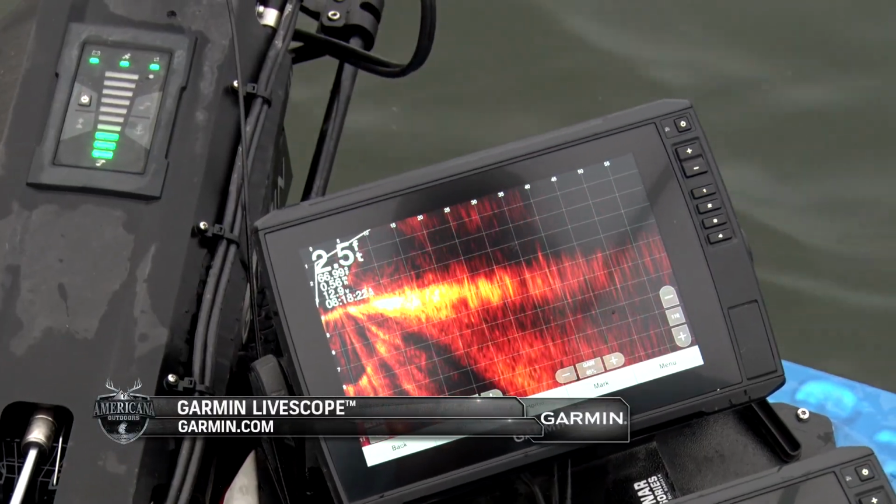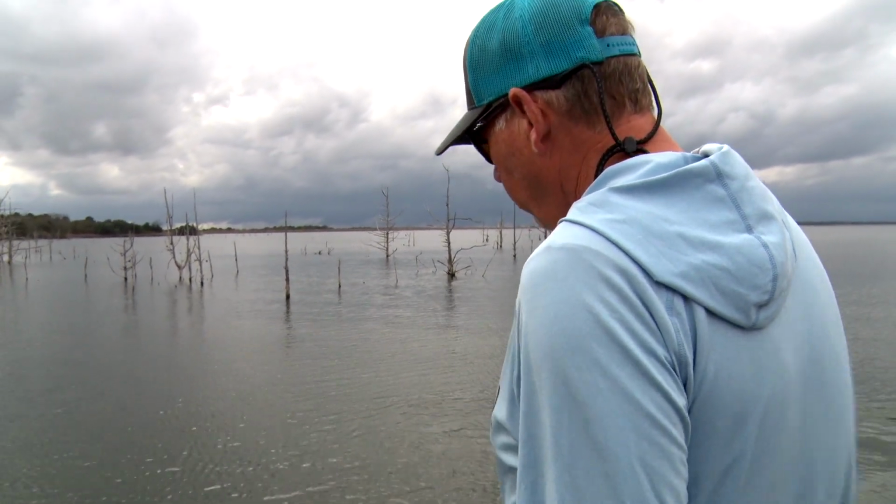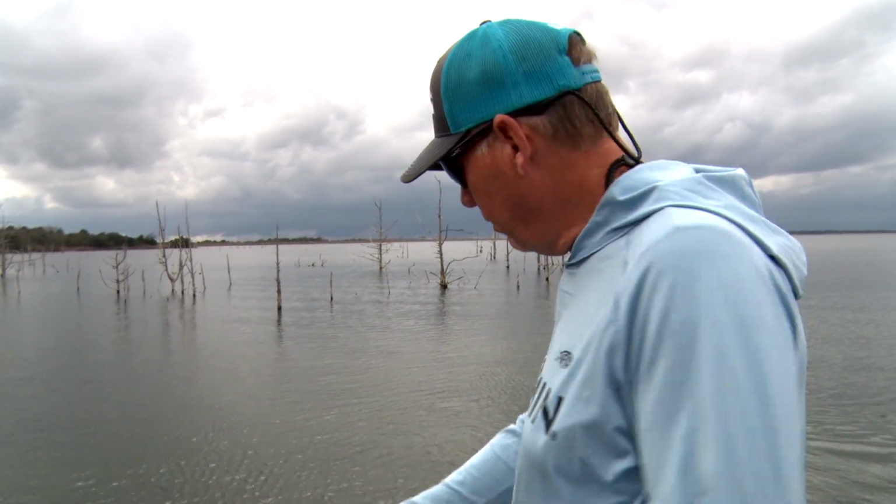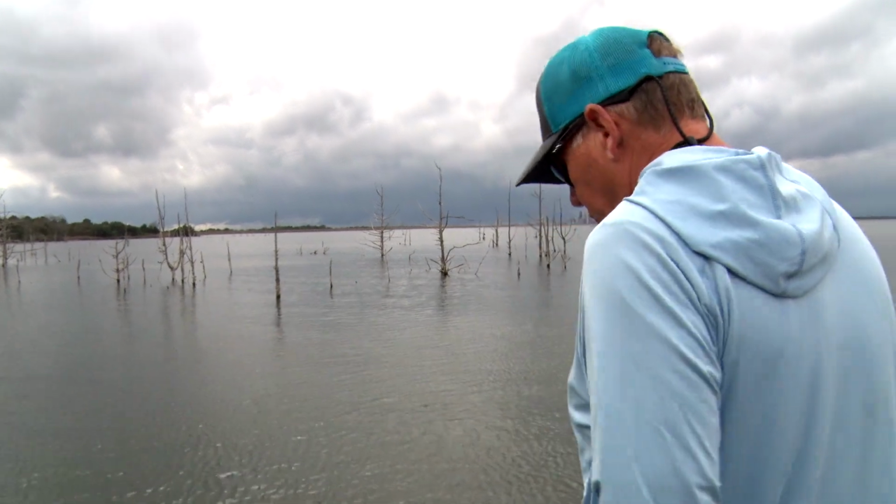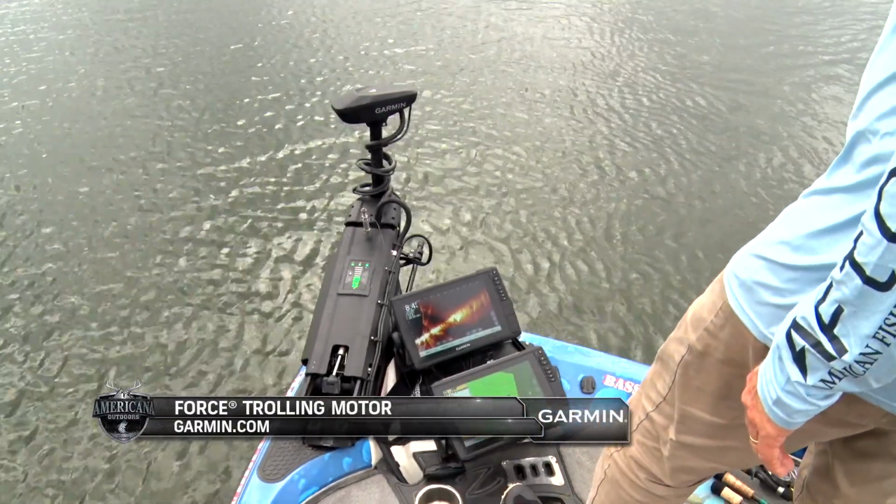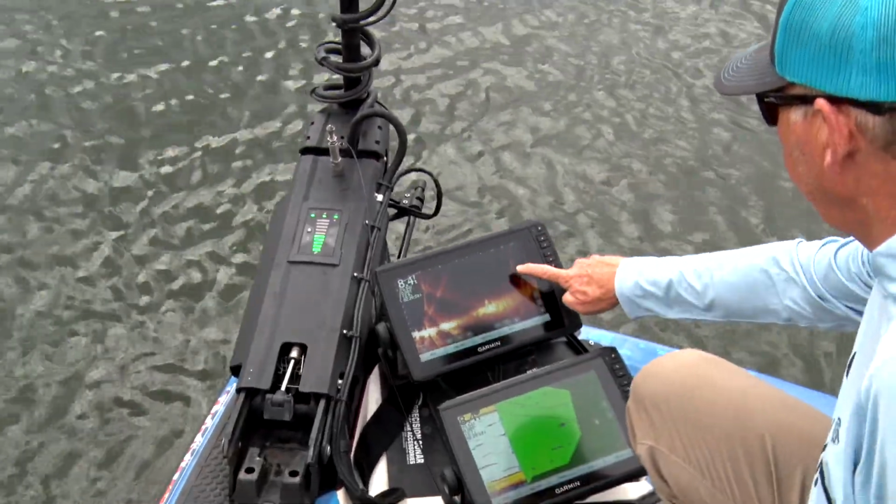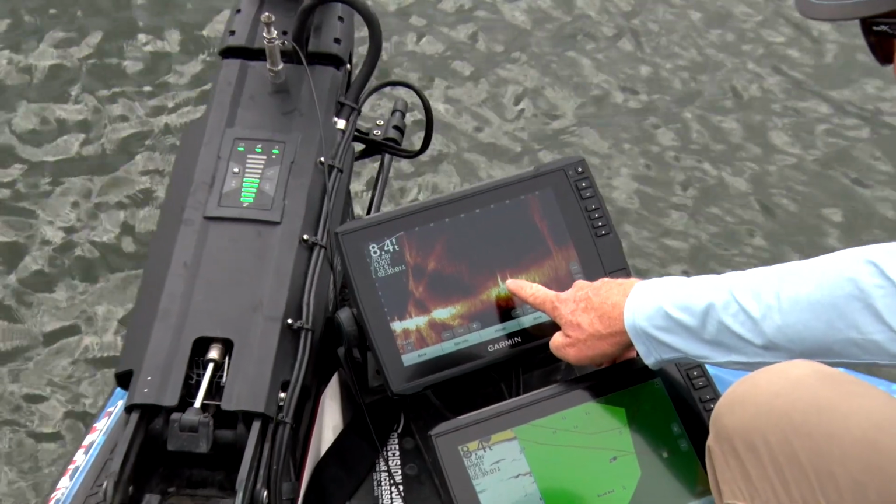Hey, just some real quick, simple Livescope basics. It points wherever the trolling motor is pointing. So right now it's actually pointing back that way. If you look at the arrow on top of my Force trolling motor, I like to just use simple little short scans. I'm just going like an inch at a time. I see a tree right here. Look, there's a fish in that tree. There's some fish on the bottom right there.